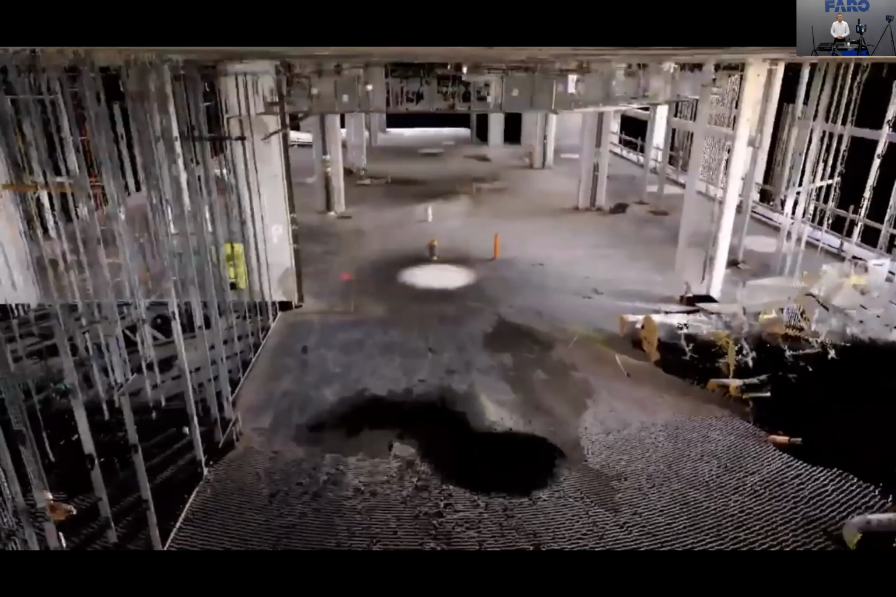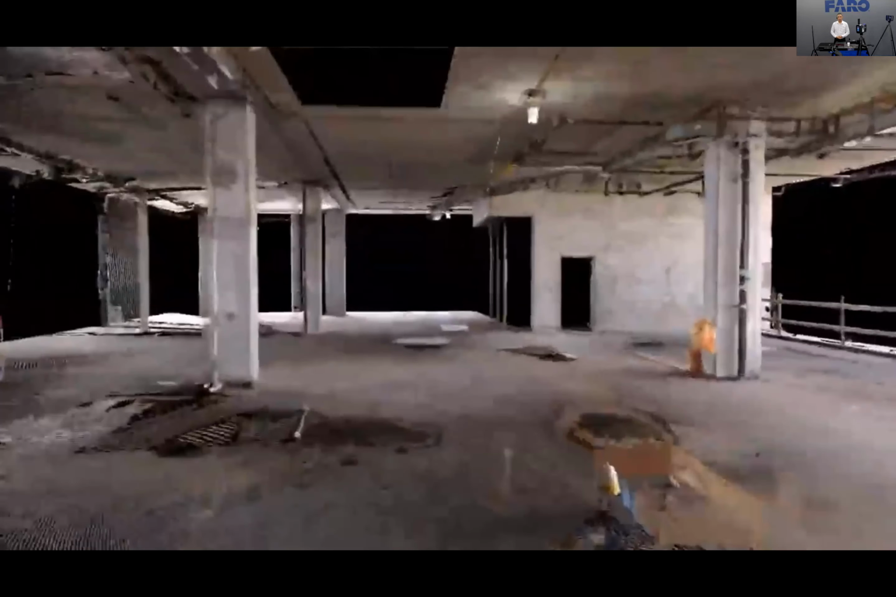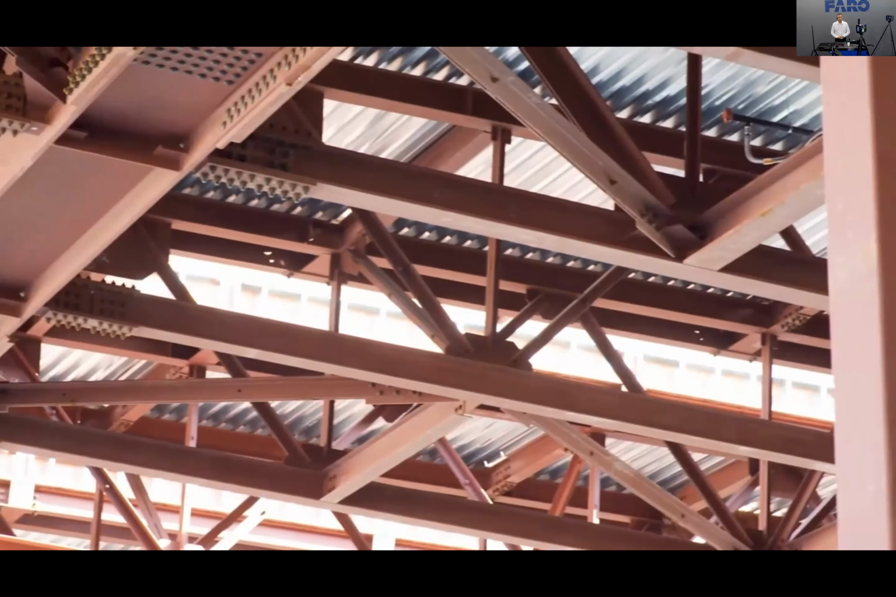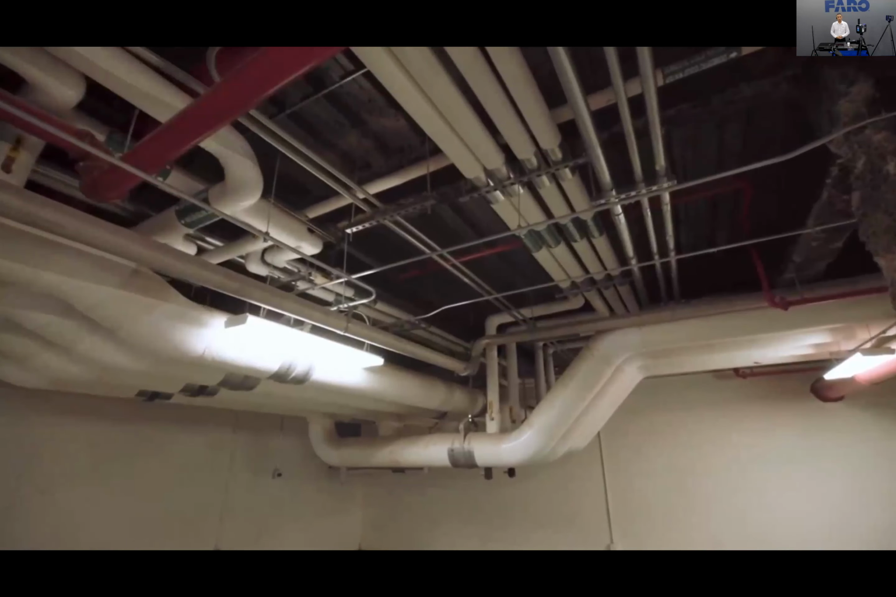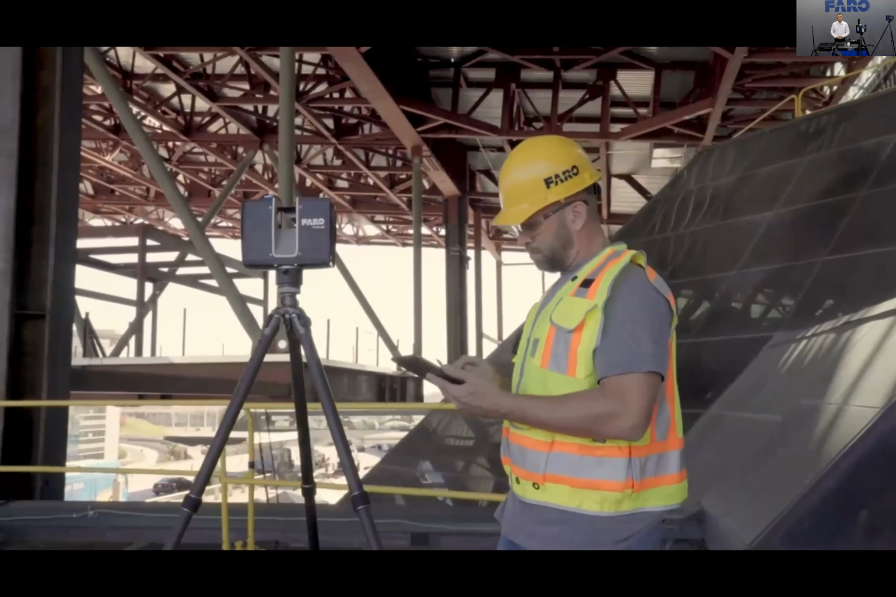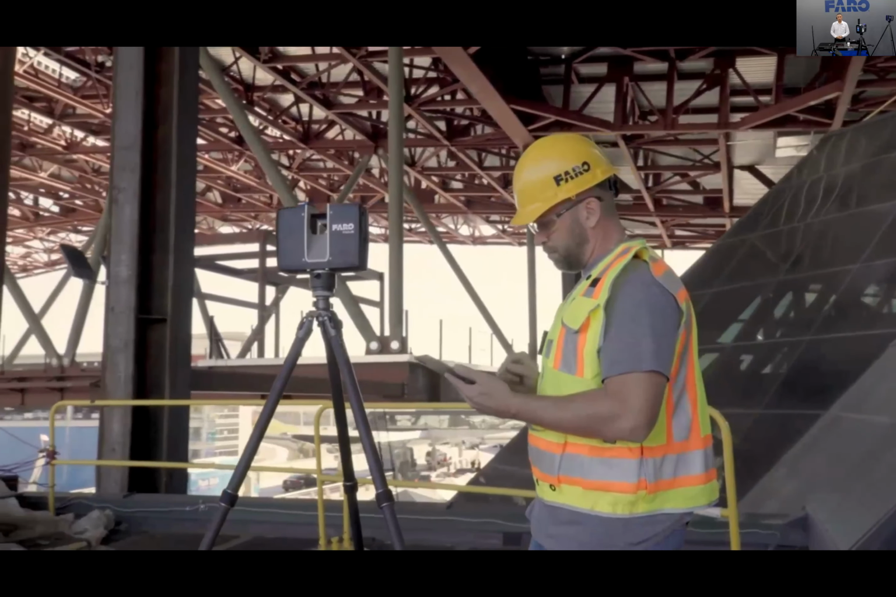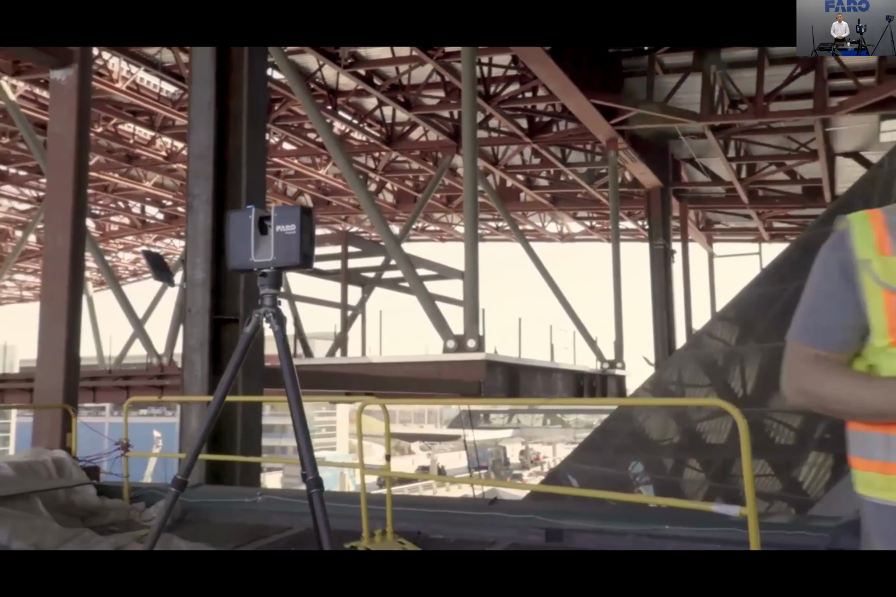faster decisions with confidence. As always, users can rely on the captured data to verify structure accuracy and avoid construction errors, and keep all specialty contractors coordinated during MEP system installations. With the Sphere, Stream, and Focus Premium solution, you're ready to capture with confidence and connect your world faster.